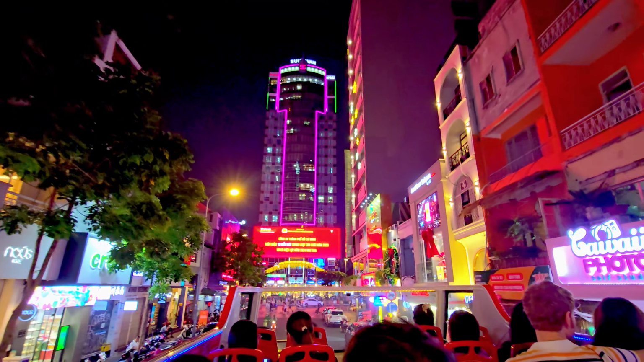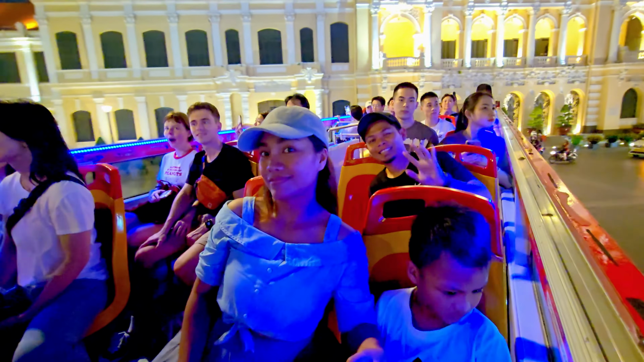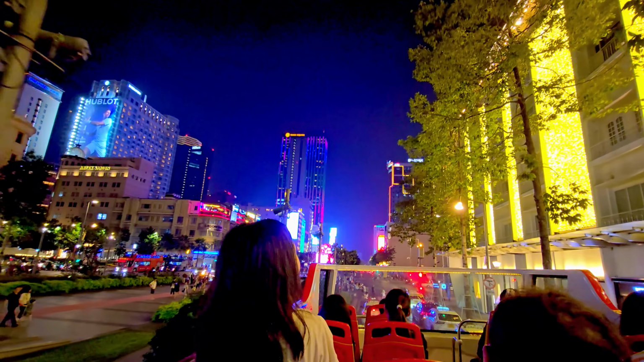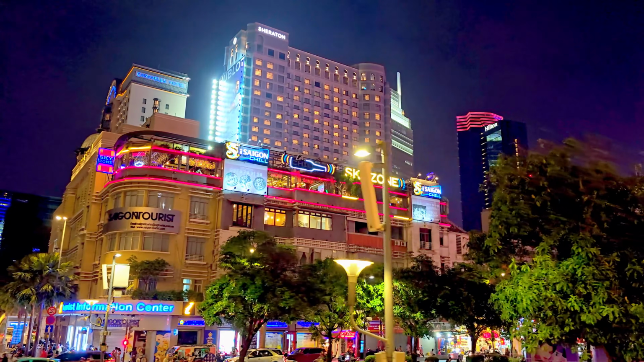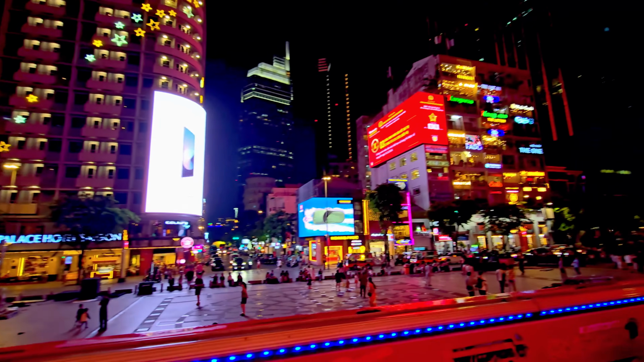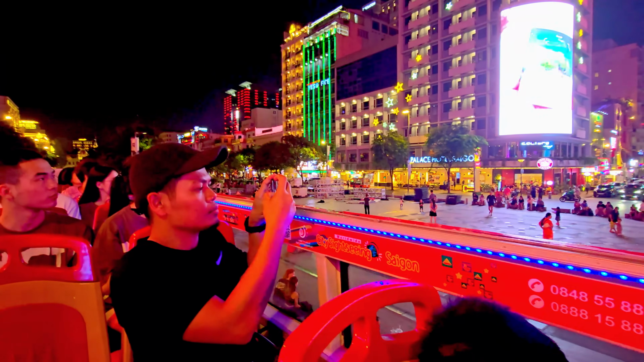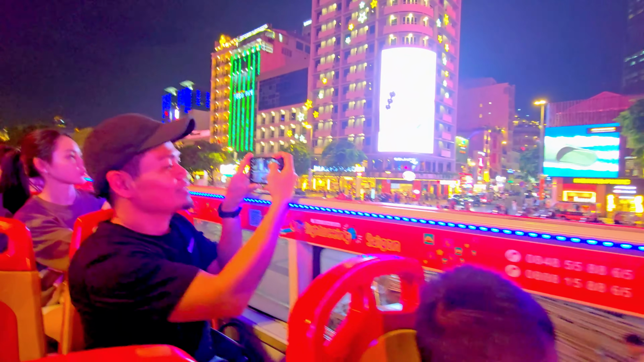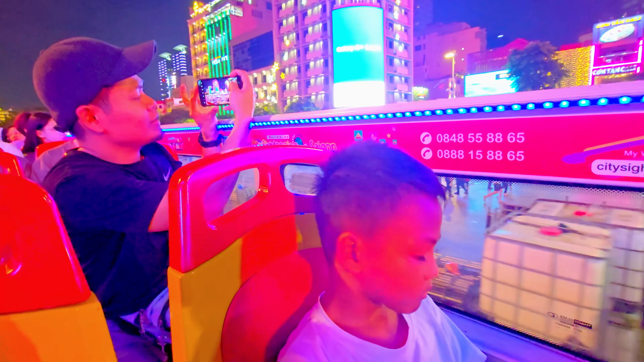The bus turns toward Nguyen Hu Walking Street. It's one of the most vibrant streets in the city. From above, we see fountains dancing with colorful lights, families laughing, children playing, musicians performing under the open sky. It is the beating heart of the city, modern, energetic, and full of life. We keep moving, watching the city unfold like a living movie.